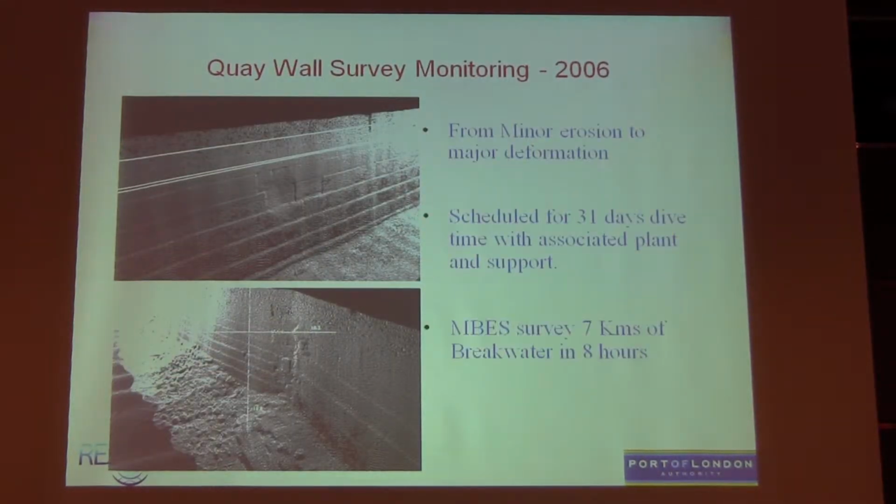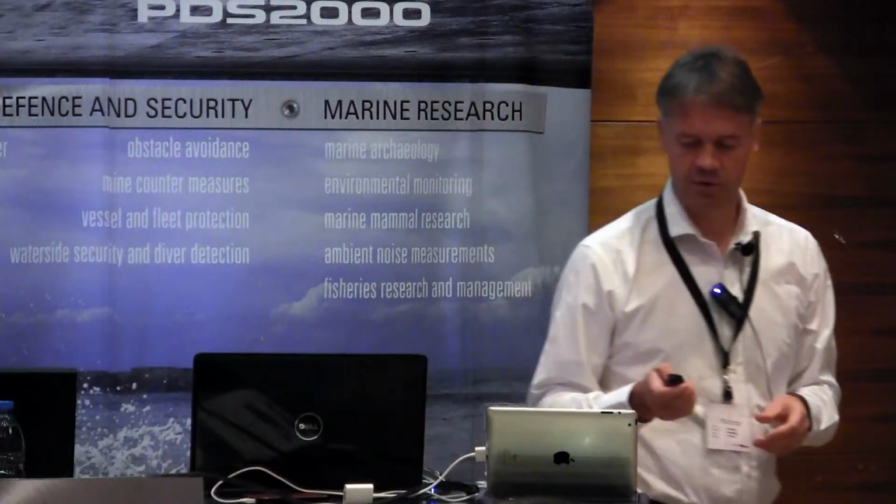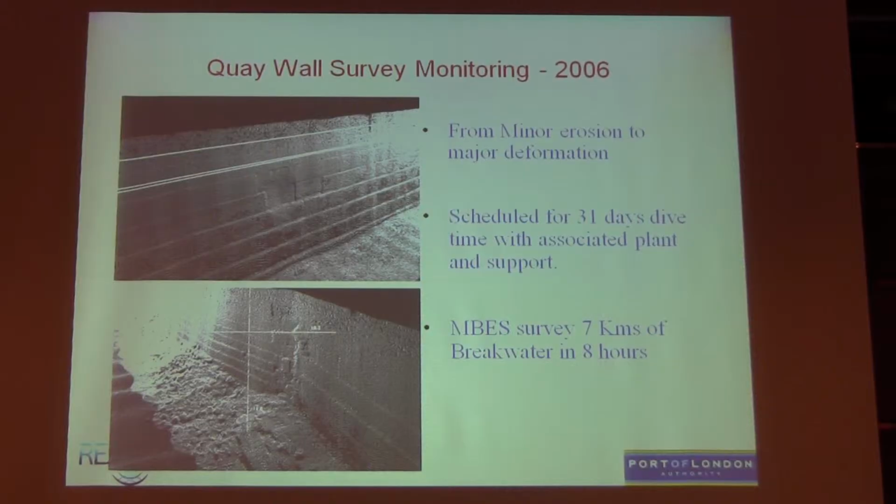The first key wall survey we did was in Dover in 2006. They wanted to survey 7 kilometers of breakwater. They'd initially got 31 days of dive time to do that, but we surveyed it in just 2 high water periods, so 8 hours. It took us about 3 months to process the data, but it was really good. And this is before we had POSPAC, I think, maybe.